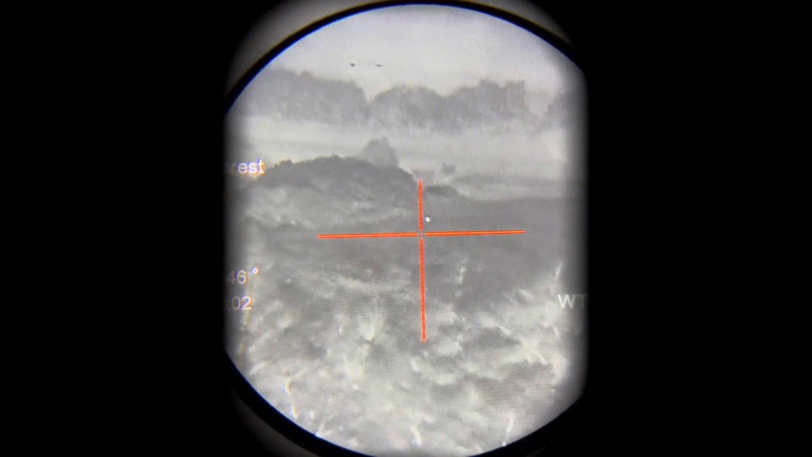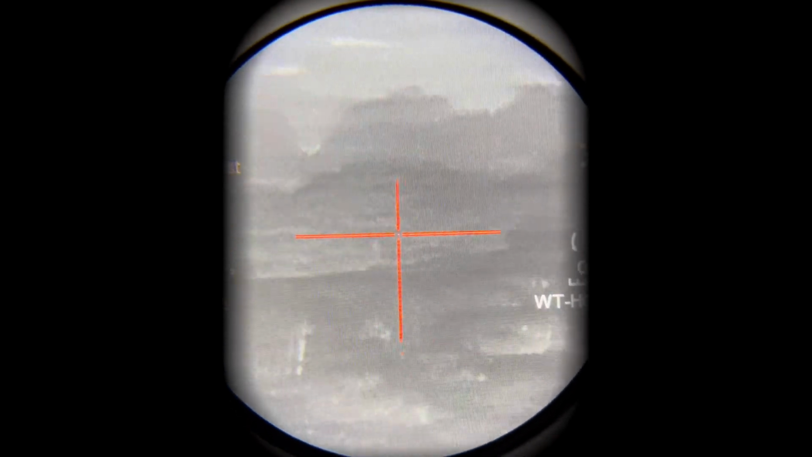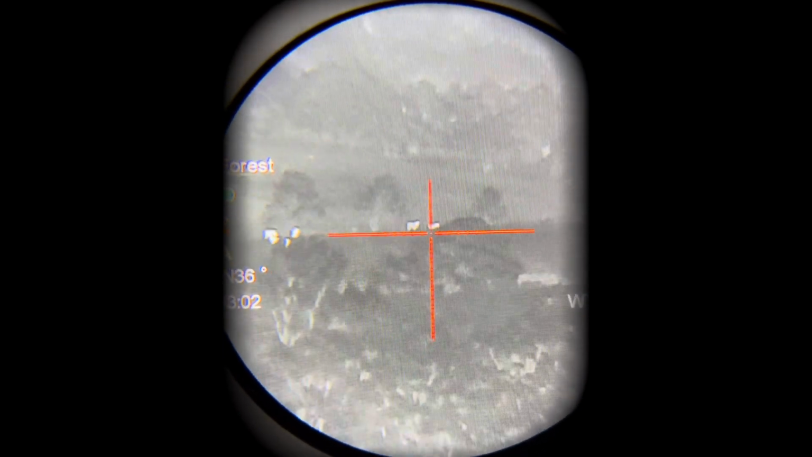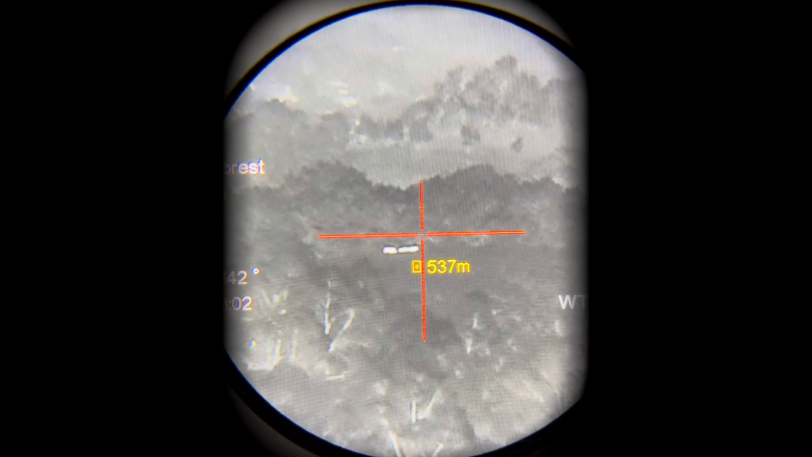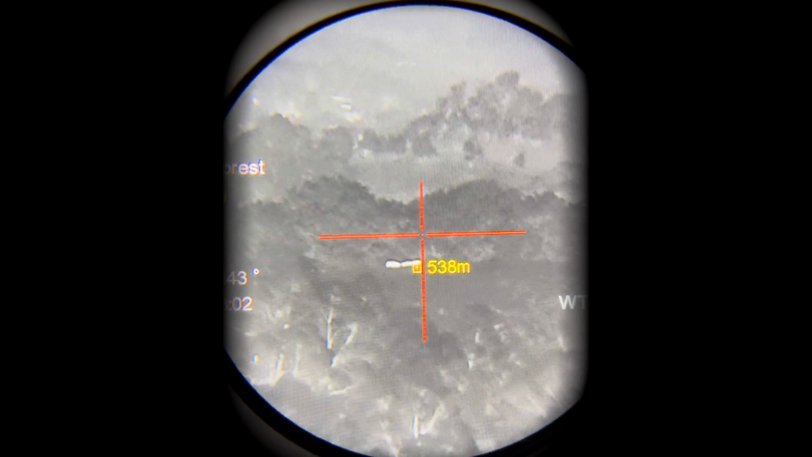So if we just look through thermal only, you can see it's like, really, what are those? Those are horses. There's some more cows. So range-wise, we are talking sort of 540 meters.